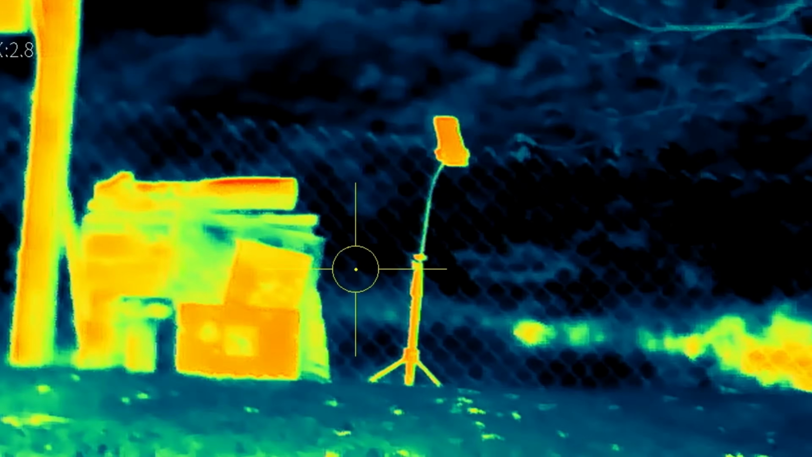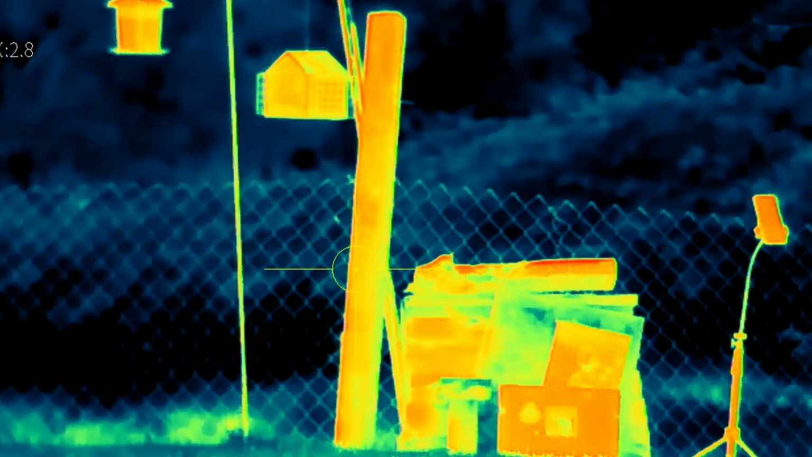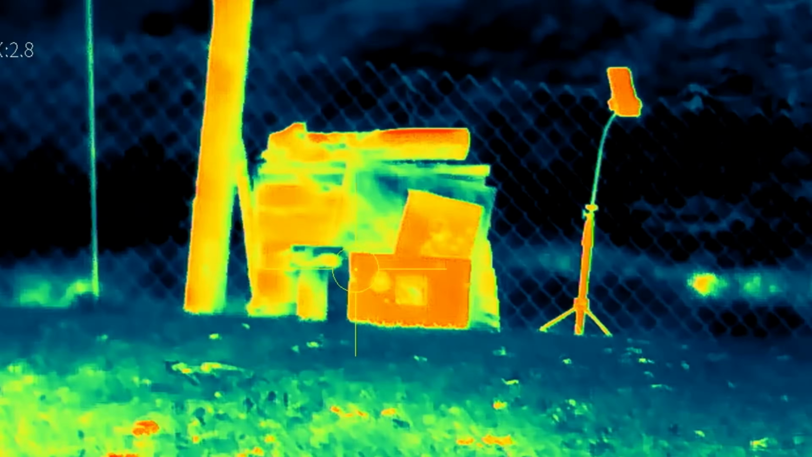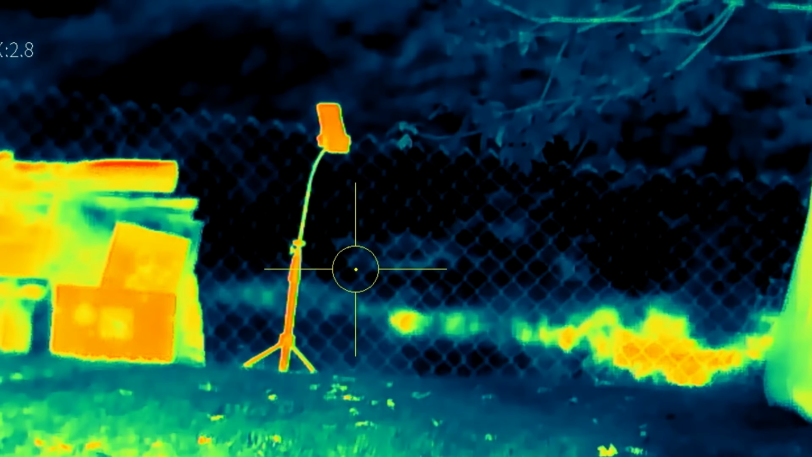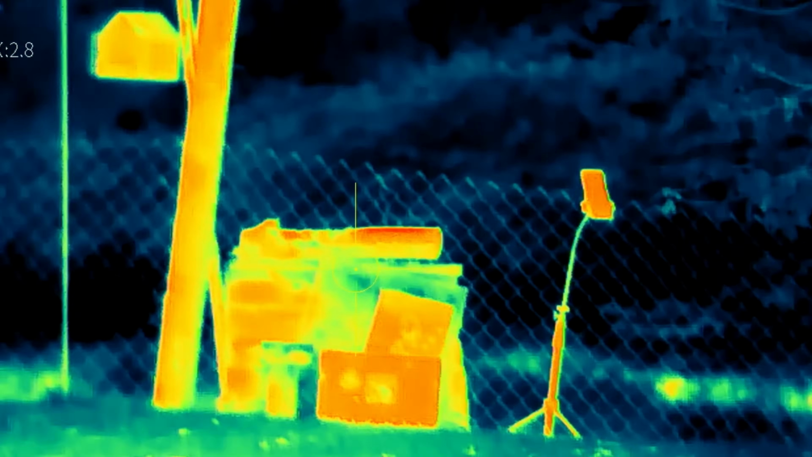Okay, so we're recording live in the scope. This is down my range. We're currently on jungle. That's the theme color of thermal coloring. And you can see the boards, anything that's leaned towards the sun has red. It's picking up the heat. Anything greener or black, it does not have a heat. There's my phone sitting on the tripod mount. You can see the screen's red on that.